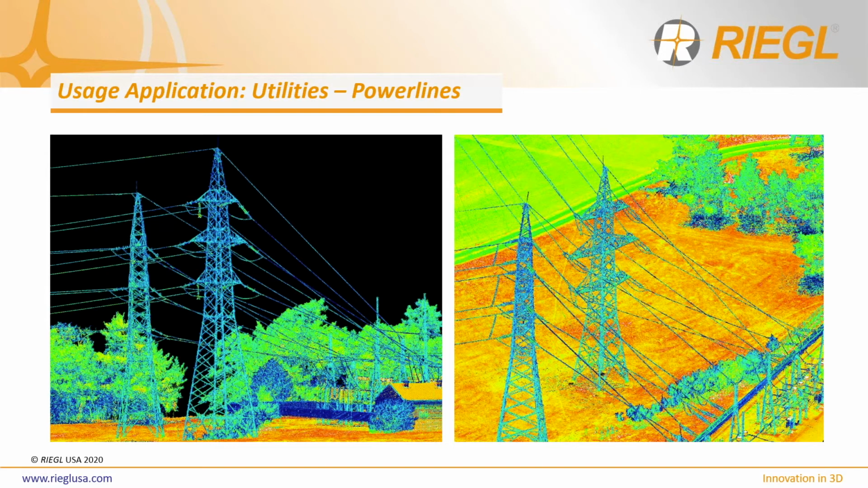Notice how the complete power line was captured, which will help in measuring power line sag. Also notice how the transmission towers look very defined in the data. This will help greatly for digital modeling of these towers.